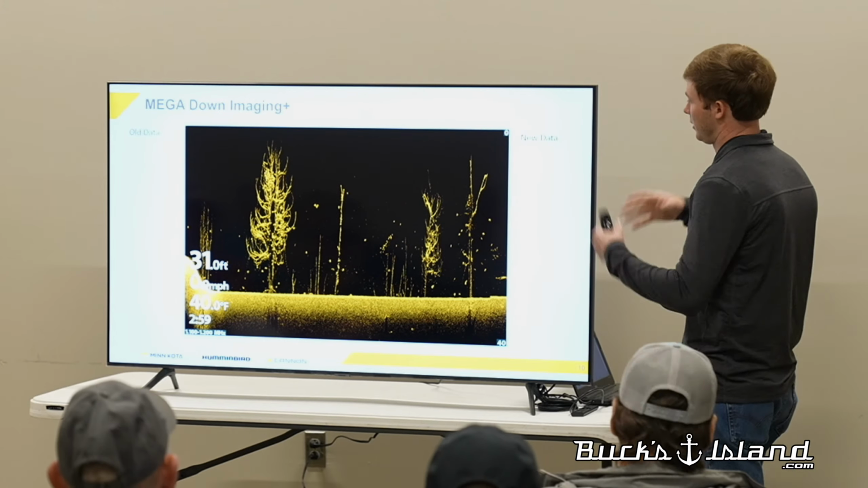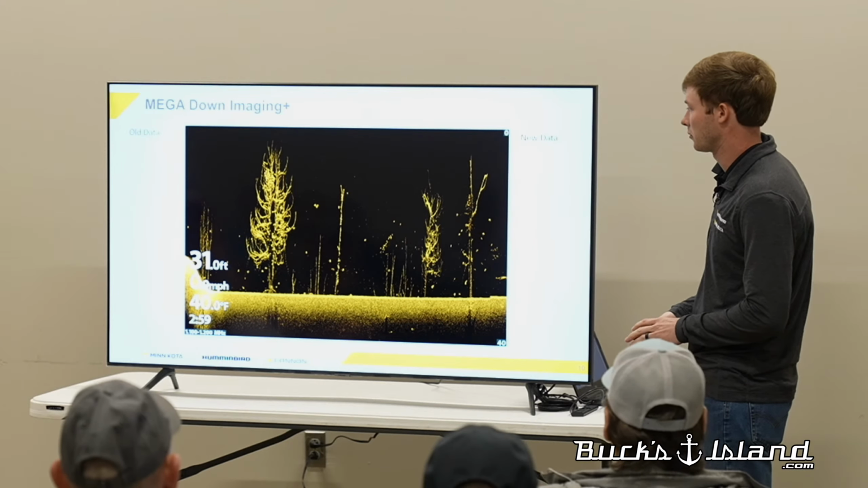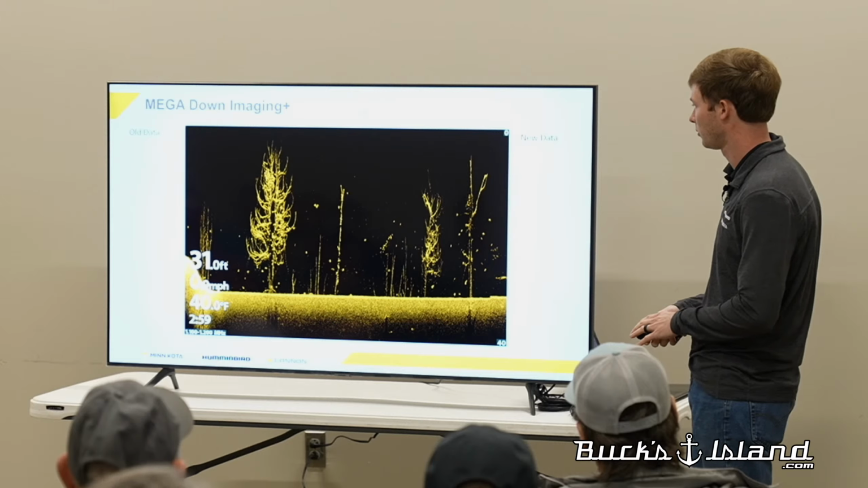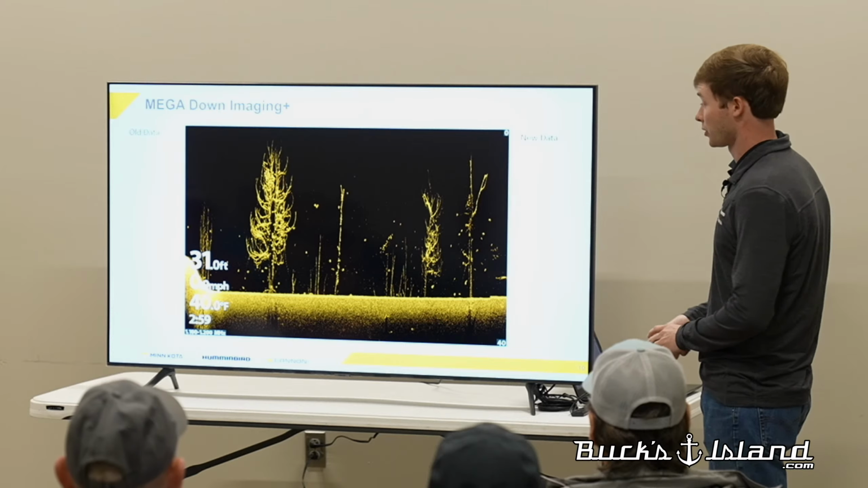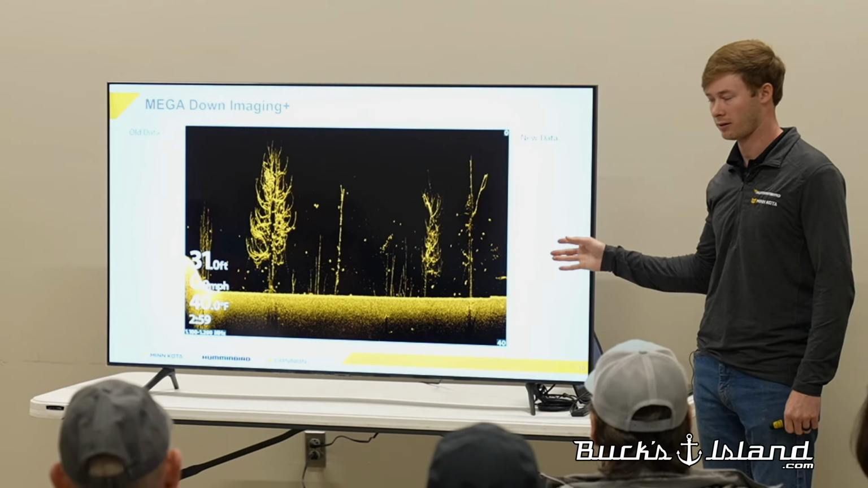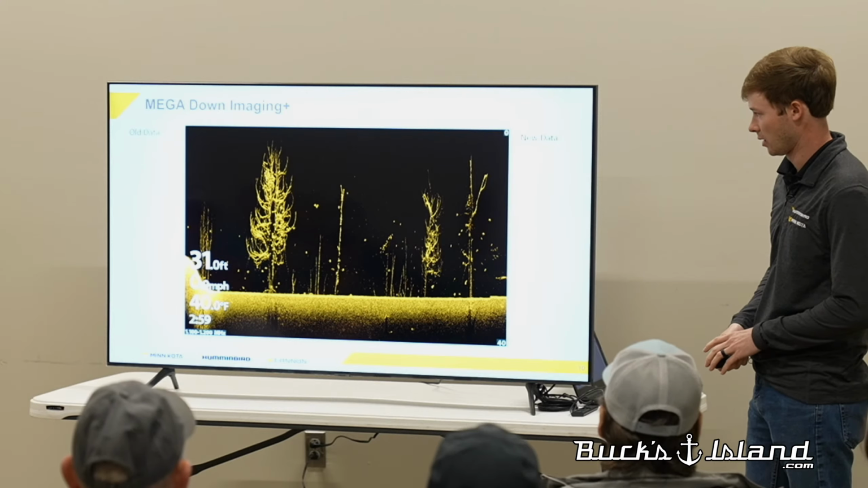So down imaging is a tool that you'll use alongside when you're graphing at the console. So you have a down view and a side view going at the same time. This is the same picture that's showing up in your water column on the side imaging screen. Side image just cut in half, but your new data straight up under the boat is going to be at the far right. Everything that's going to be on the left is past history.